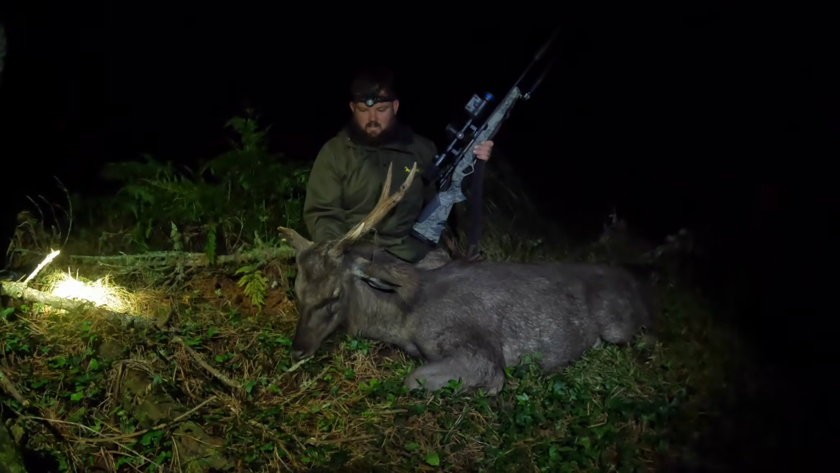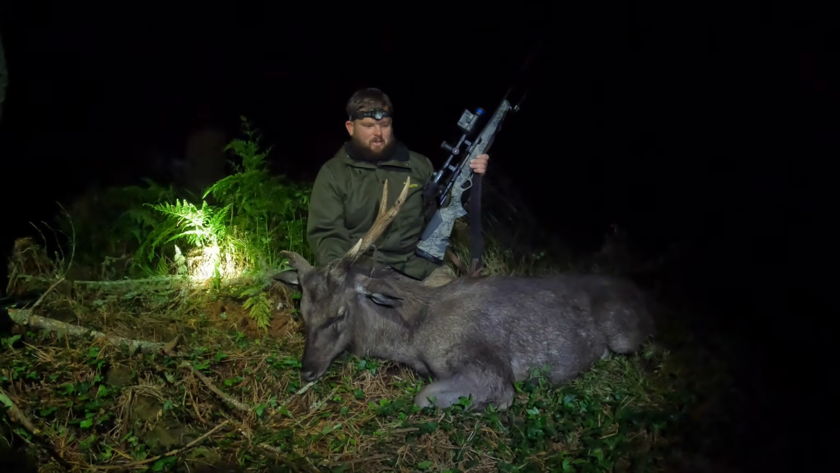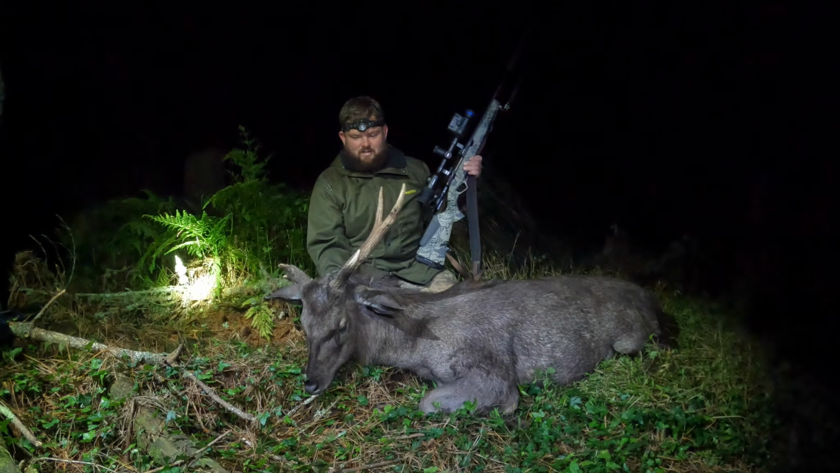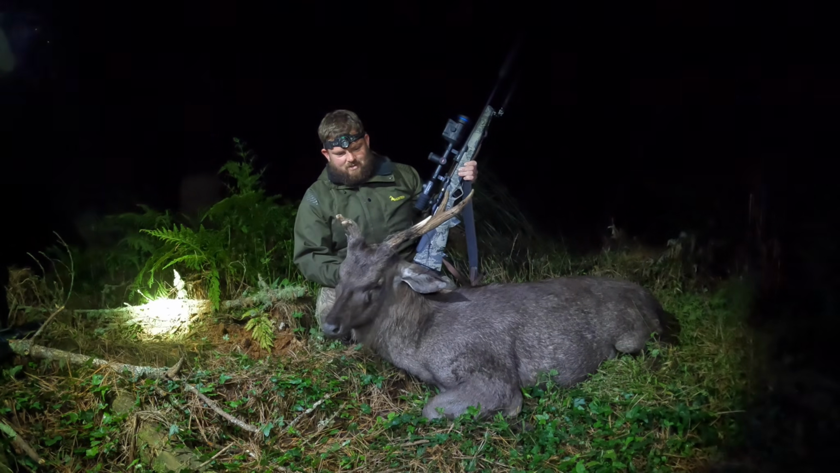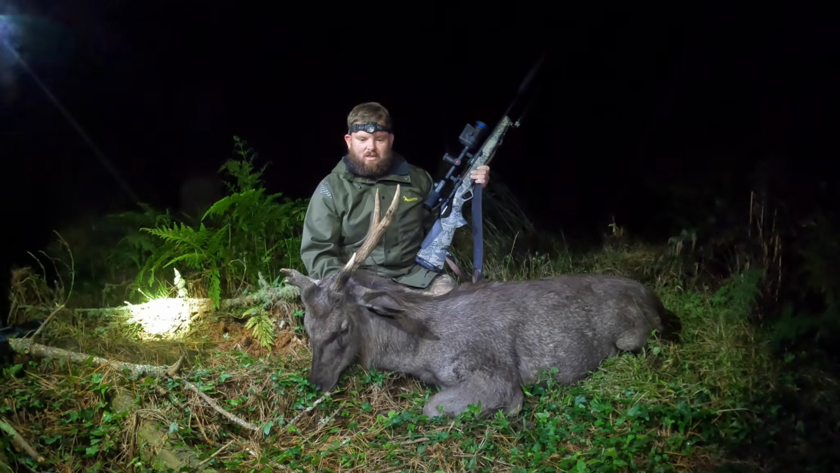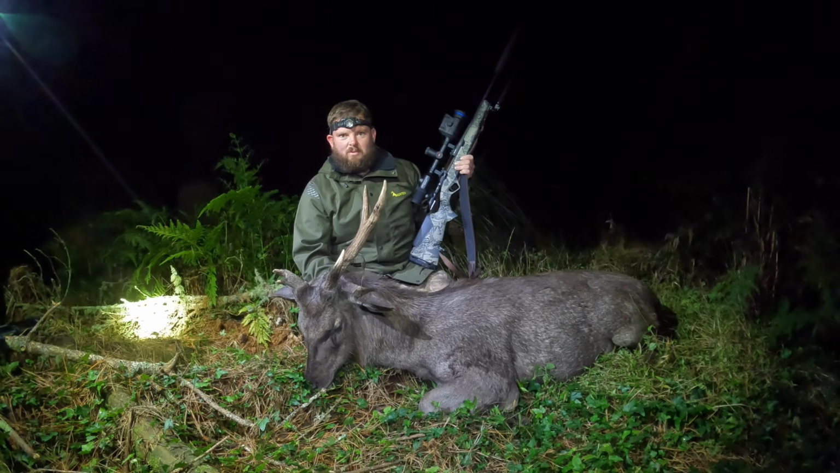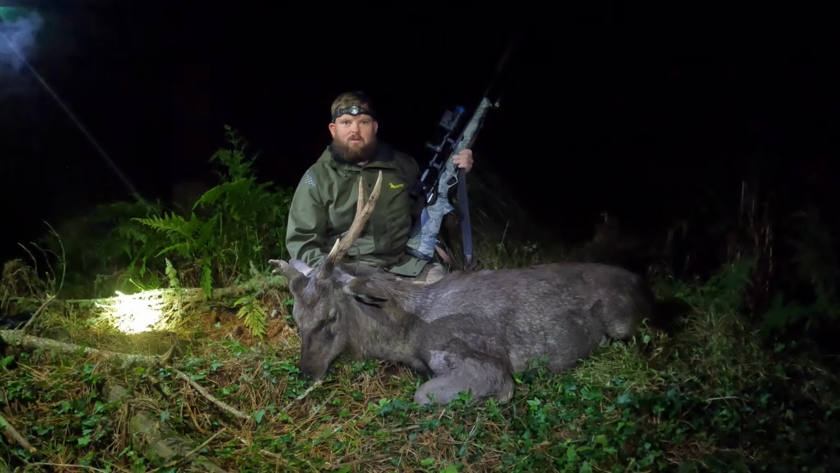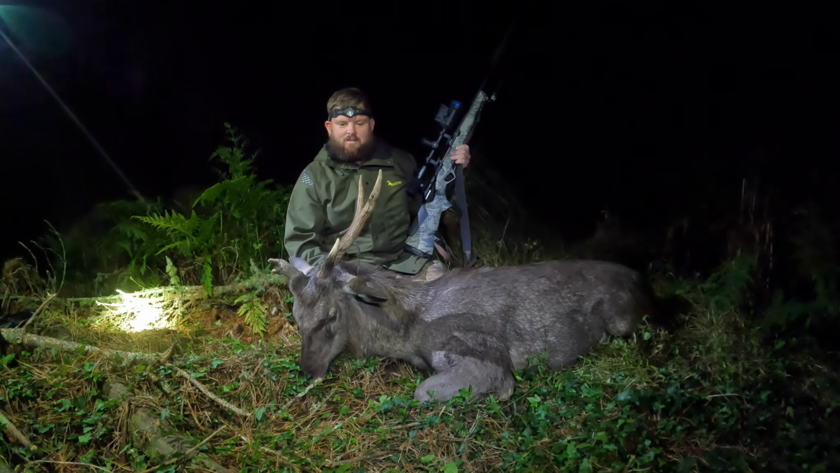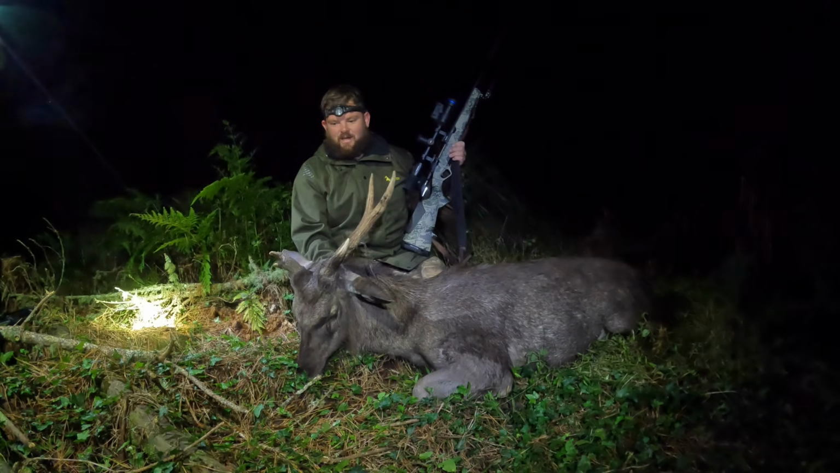Alright, Toes, you happy with that? Yeah, stoked to get one. Should be a lot of meat for the freezer. It's definitely not a trophy of any standard, but I guess shooting a Sambar in New Zealand is kind of a trophy because not many people get to do it. So lucky enough to be able to get, what was it, 4 this trip so far. It's definitely a key word to that sentence, so far.